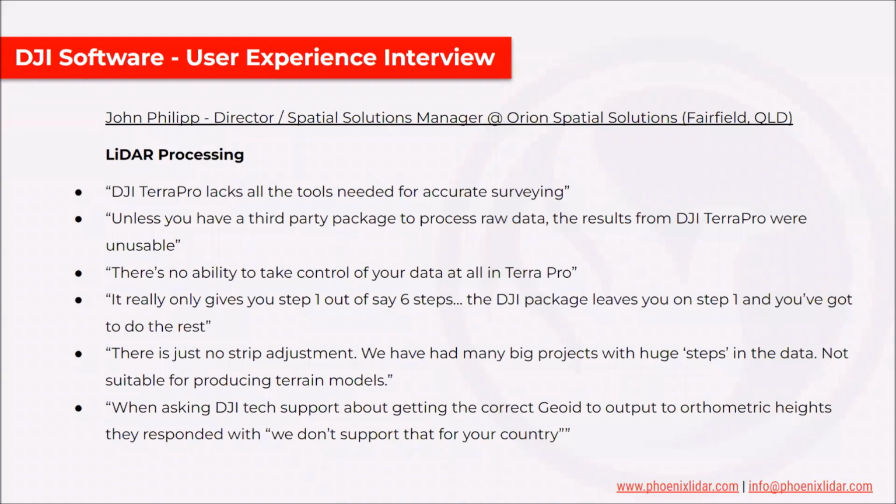That's where the strip adjustment just doesn't work. And he sees huge steps, many times upwards of a foot. And because of these steps, the software is not suitable for producing terrain models, because at that point, your terrain model is just so inaccurate.